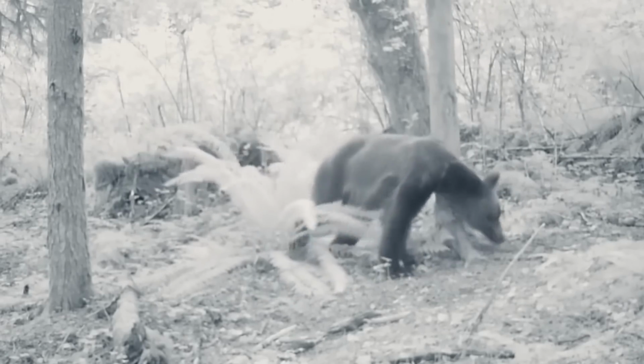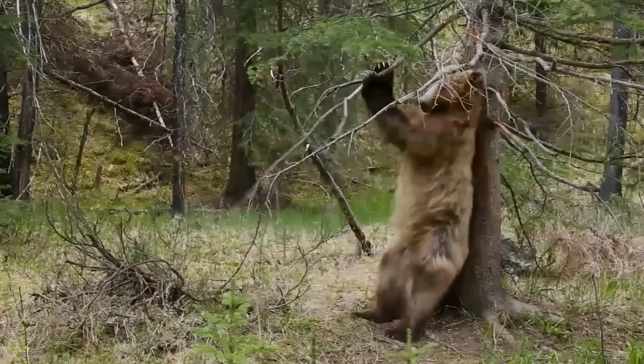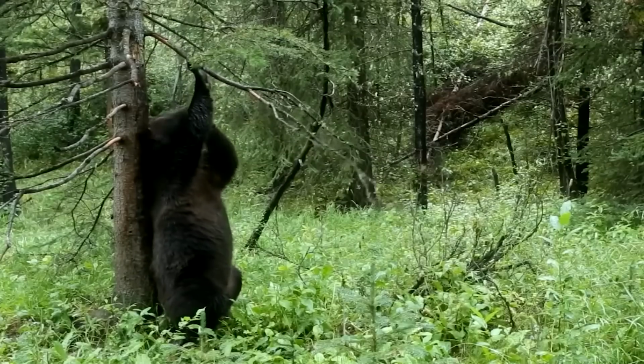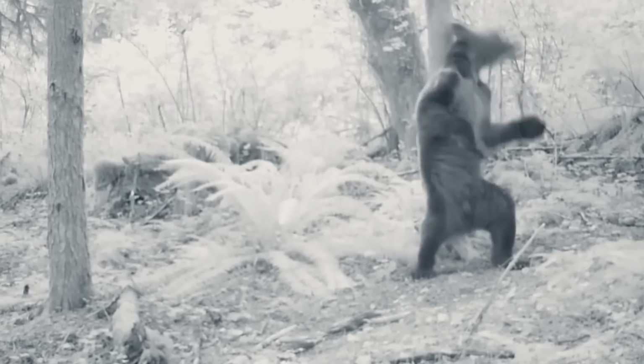Let me explain. The behavior of this kind is common among bears. They don't just have a good scratch, but rather leave their marks on and investigate trees that have been marked by other bears to set boundaries for their territories. They do look funny doing that, though.